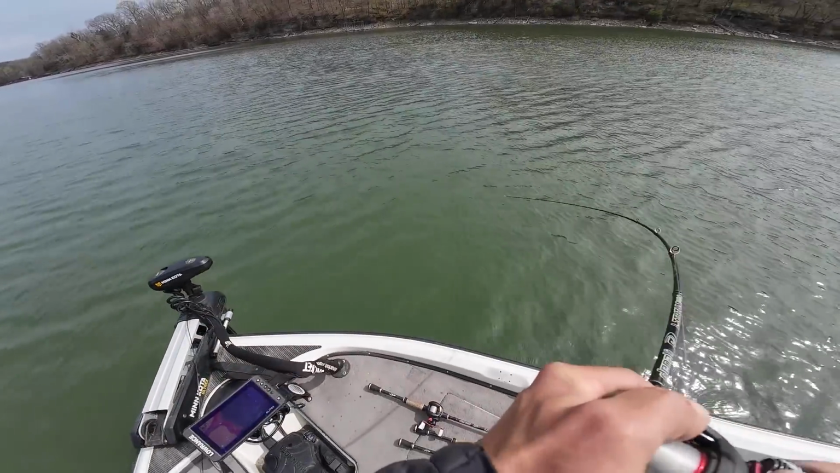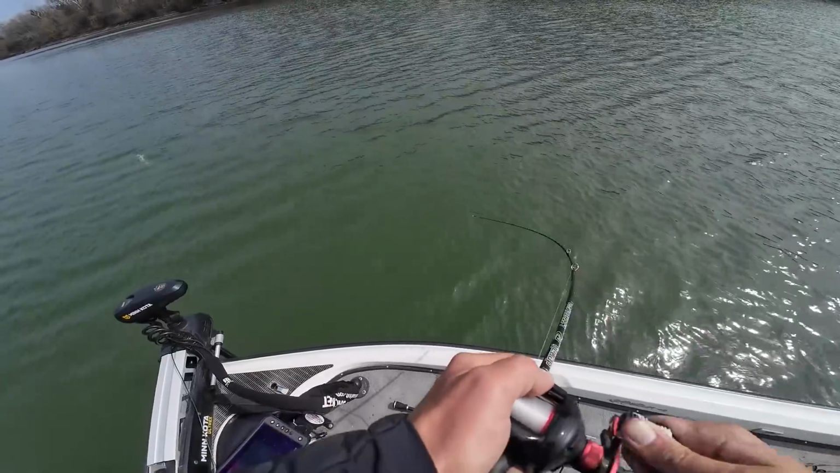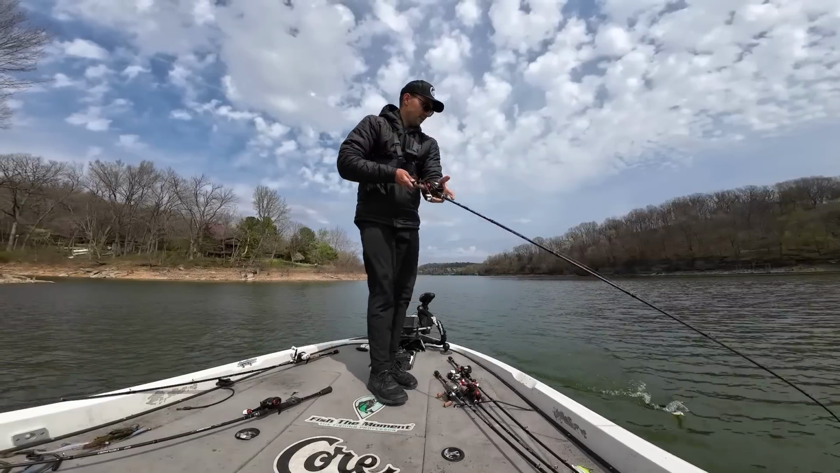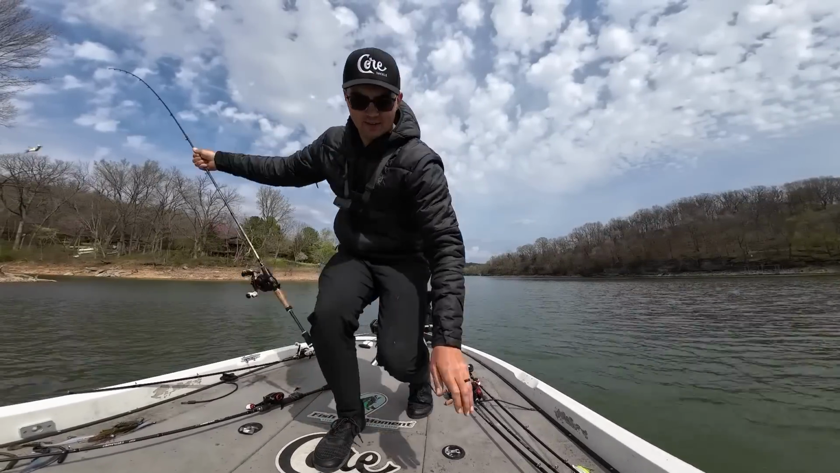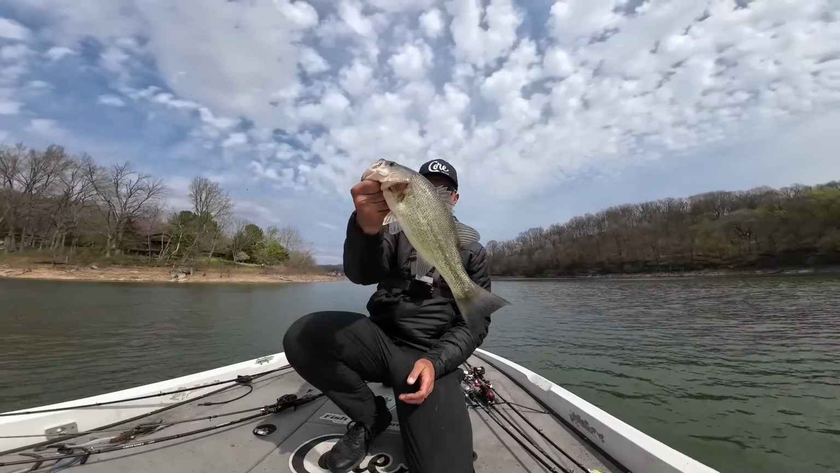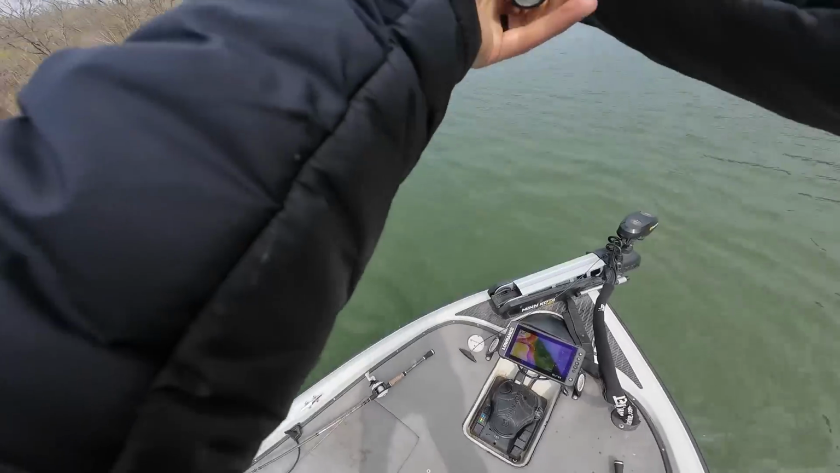Oh, there he is. Nice one on the glide, just literally out here randomly, guys. They're obviously on bait, but there we go. They're just kind of out in the open. Another nice fish. Every single cast with this little glide bait, guys. This is fun right here. Back down there. I can't really tell you too much of what's going on.